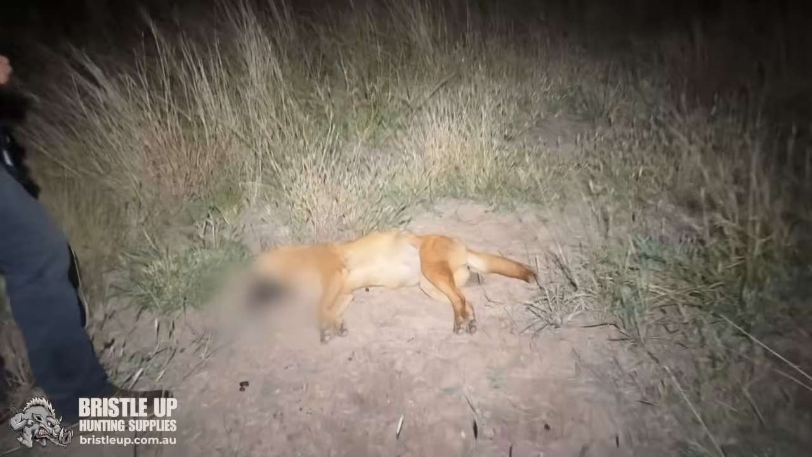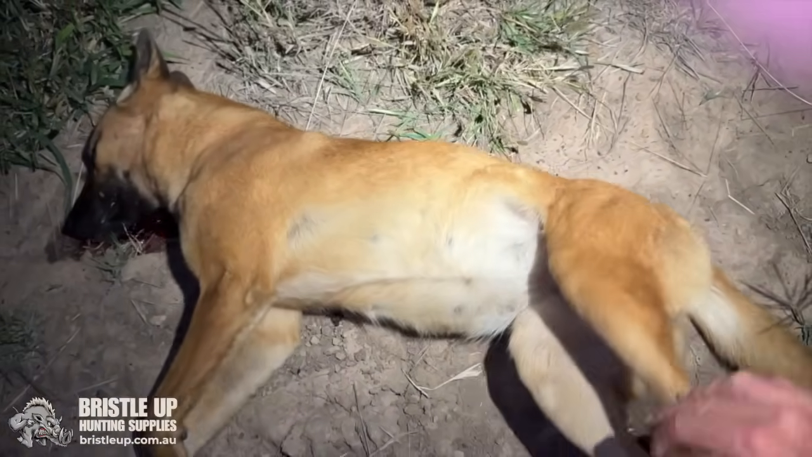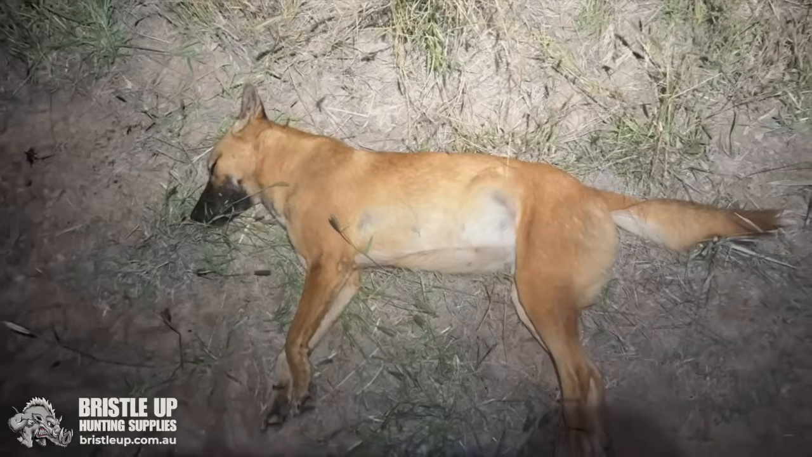Oh, here she is. There's a big dominant bitch. She's had a litter of pups before. Anyway, she's leaked all her pee out. But I'd say by the look of her rear end, she's just coming on heat. She's a pretty big dog.